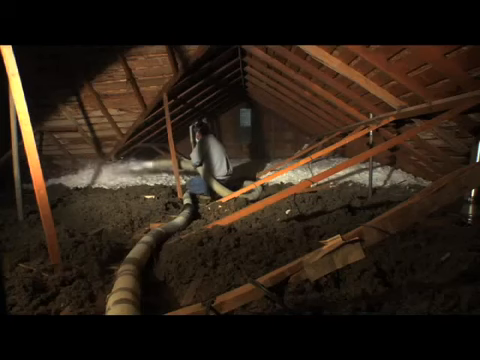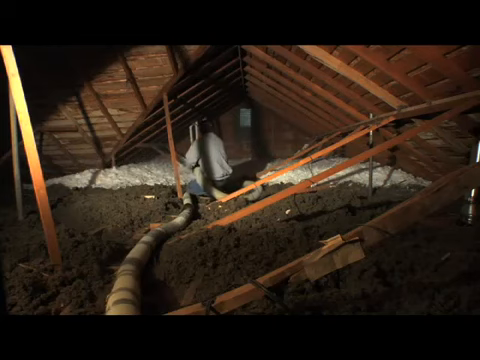They would be shocked if they knew some of the insulative values that I've seen in doing retrofits and so forth. So when people bring in an insulator to blow additional attic insulation in, for example, they are increasing the efficiency of their house with a relatively cheap, especially with the incentives, bang for your buck. You're getting a good value there.